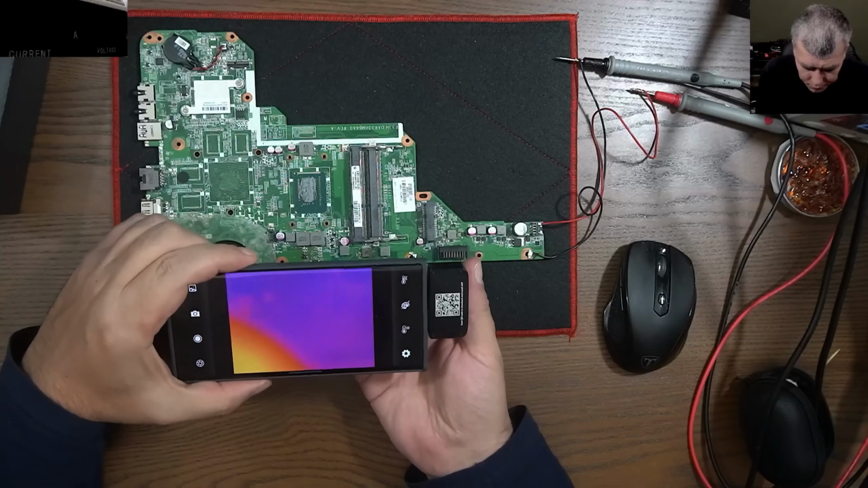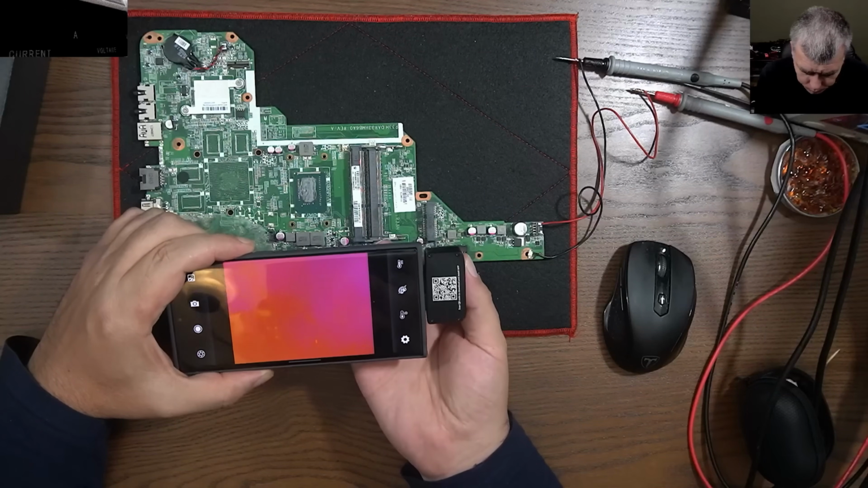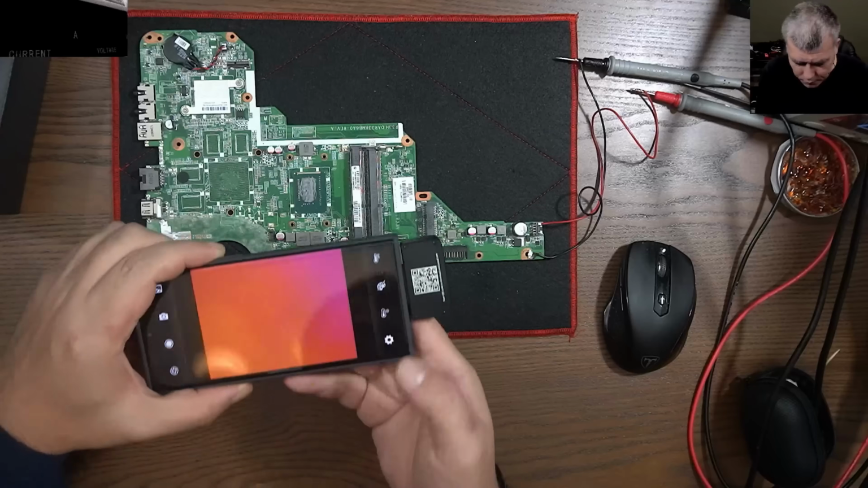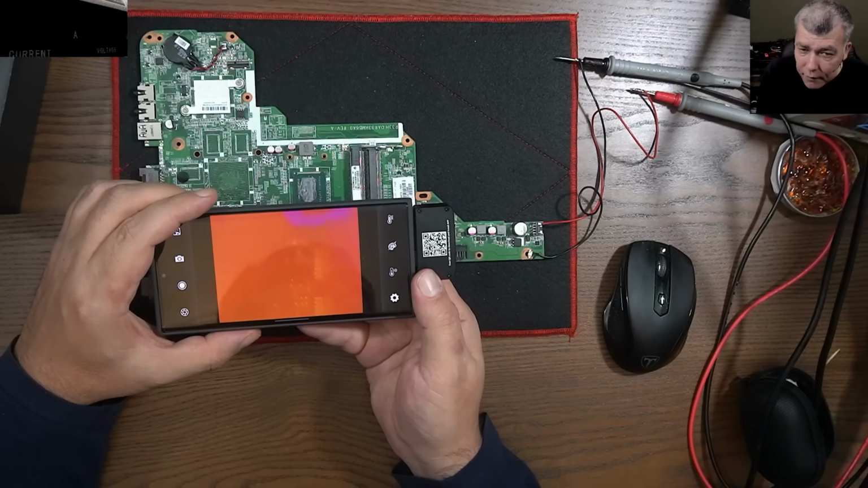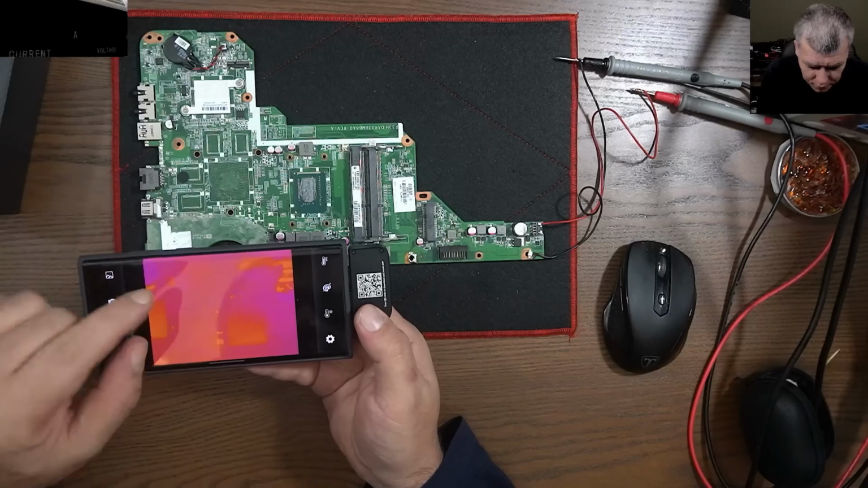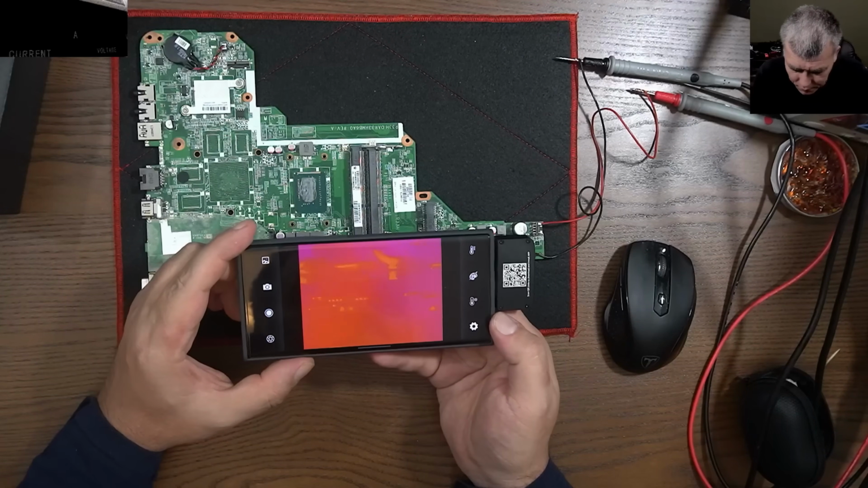Basically, if I go close, I can focus and see each component on the board. If you spin the focus a lot, the lens will come out. I can see every resistor, every pin of the board. Keep in mind, this is a cold board, so you won't see the components heating, but I can see every resistor. You can see the MOSFETs.